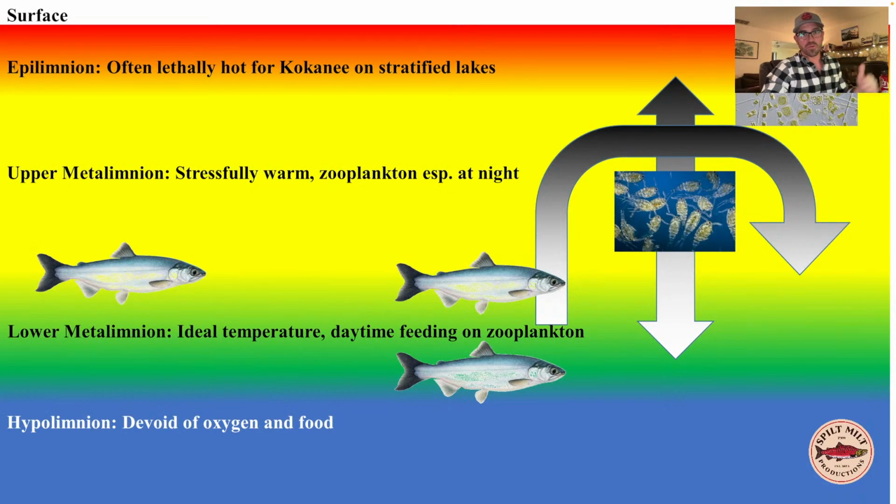All right, so just a quick recap, because that's a lot of information in a short amount of time. Lakes will stratify from the surface. You have the epilimnion, which is often lethally hot for kokanee, especially on really well stratified lakes. And then you have the upper metalimnion, which is stressfully warm, but zooplankton are moving up out of the lower metalimnion into the upper metalimnion and even epilimnion to feed at night, because that's where the algae is. They have to. Kokanee will venture up into this zone.